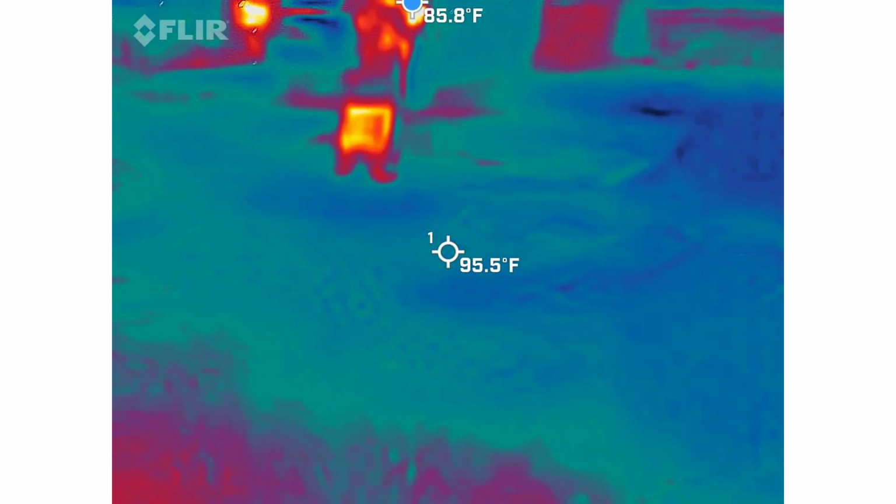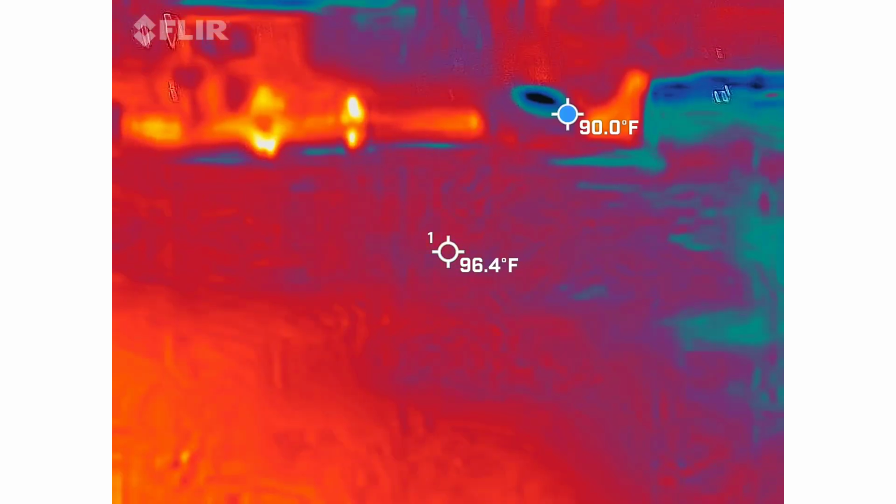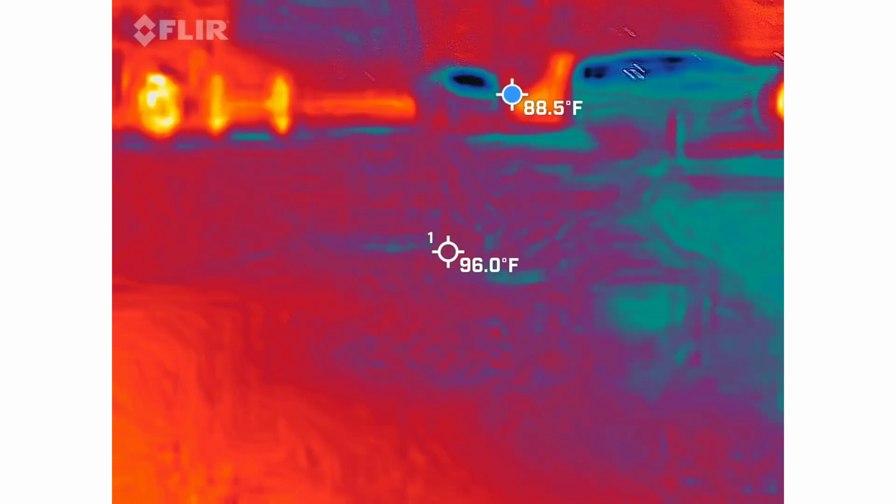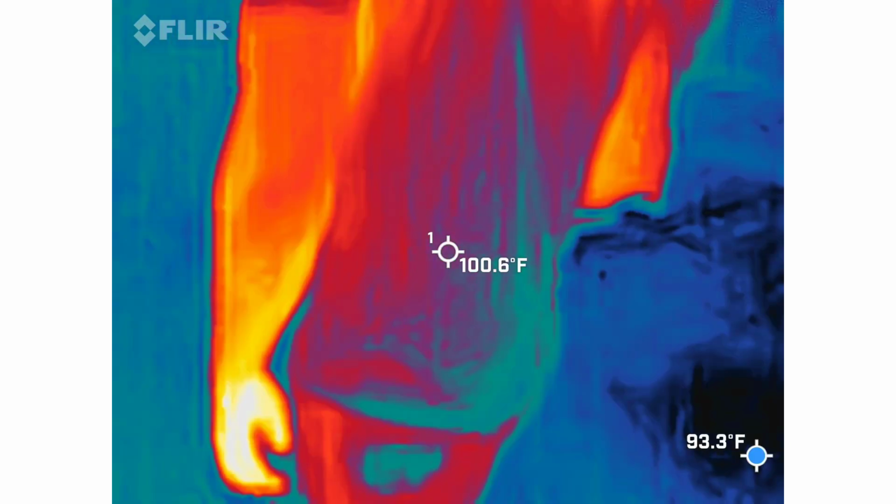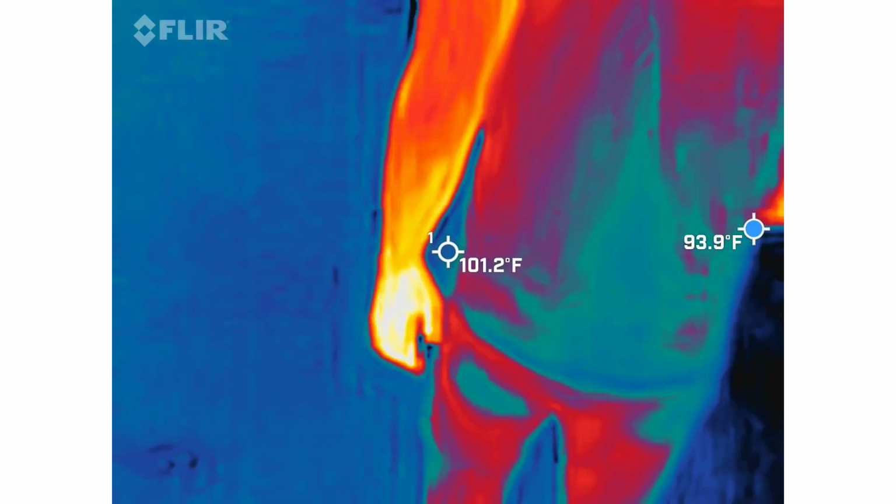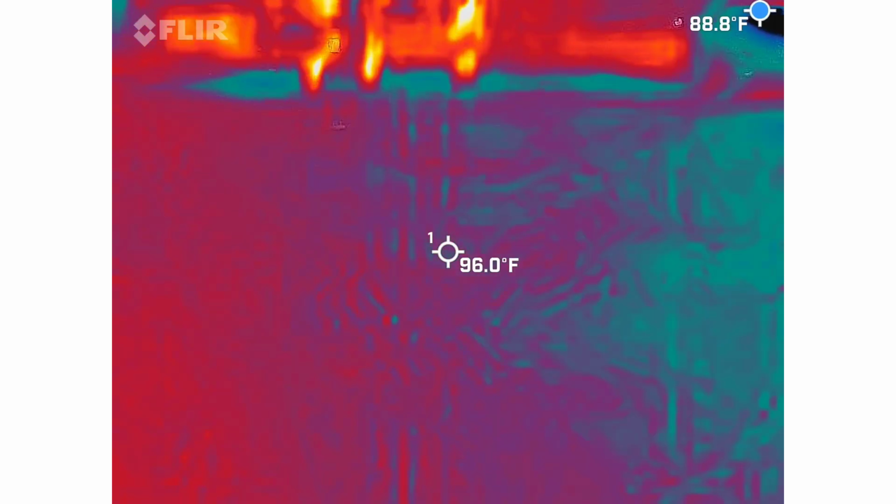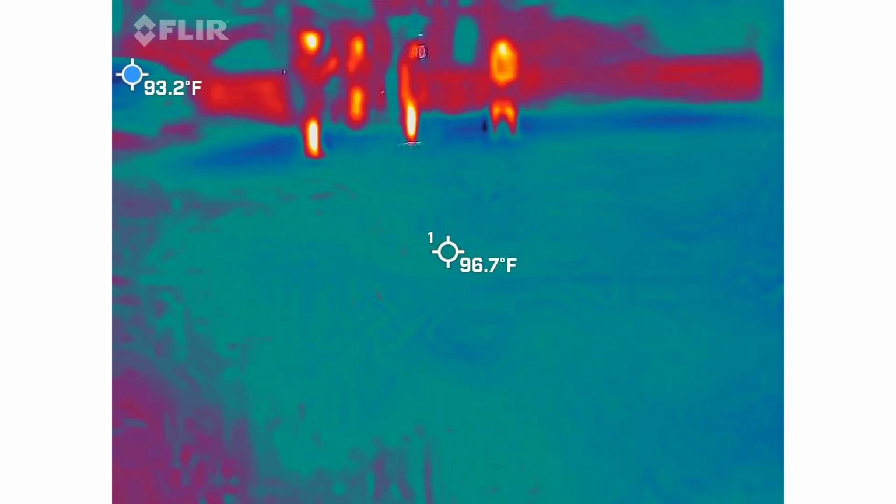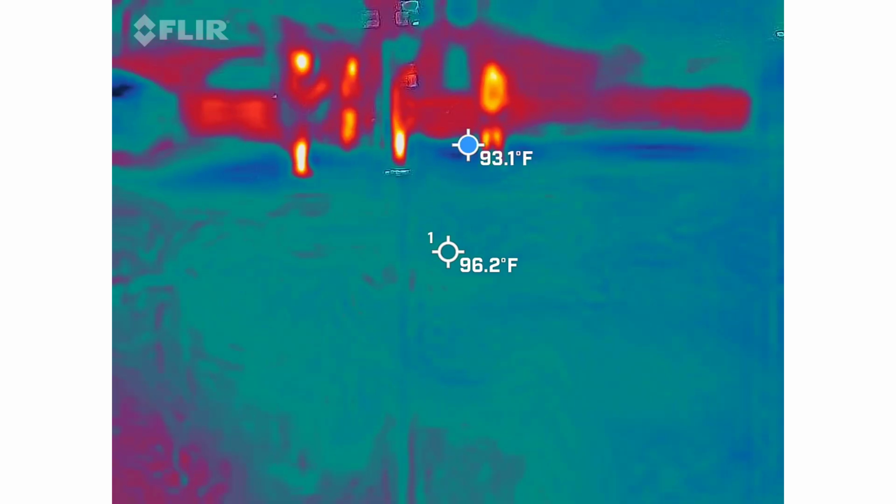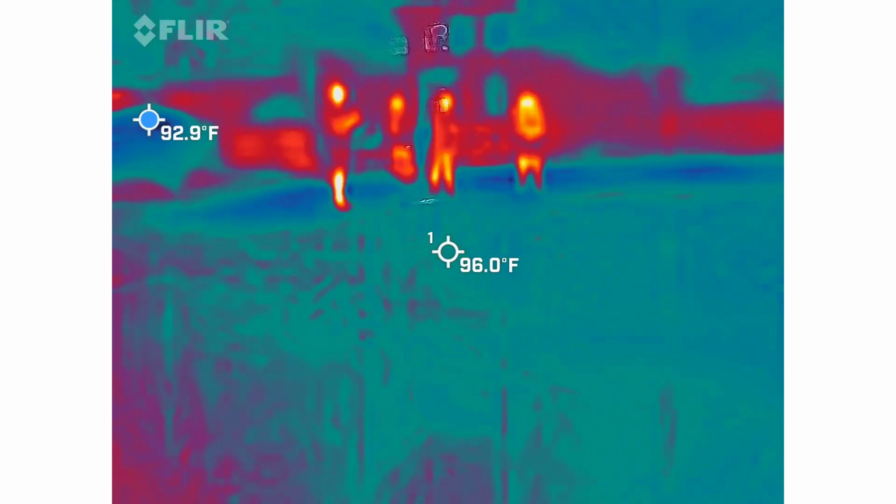That's something. I got no numbers here. You're supposed to have numbers, and that's what it means. That means it's him. I don't know if this thing's right. It says the ground is like 94 degrees. 96 degrees. No, it's not. Because you can see the camera.